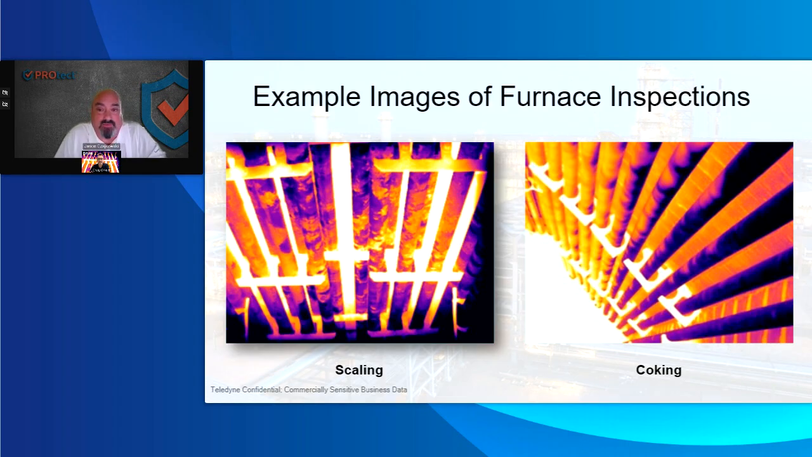On the right side, you have internal fouling or coking. And if you see there, the 1, 2, 3, 4, the 5th tube up, kind of like dead center right there, that's off the tube support for some reason. It's not laying in there nicely, or it's bowing, or maybe it's supposed to be there. I don't know. But that leopard print, that patching, that's all internal fouling.